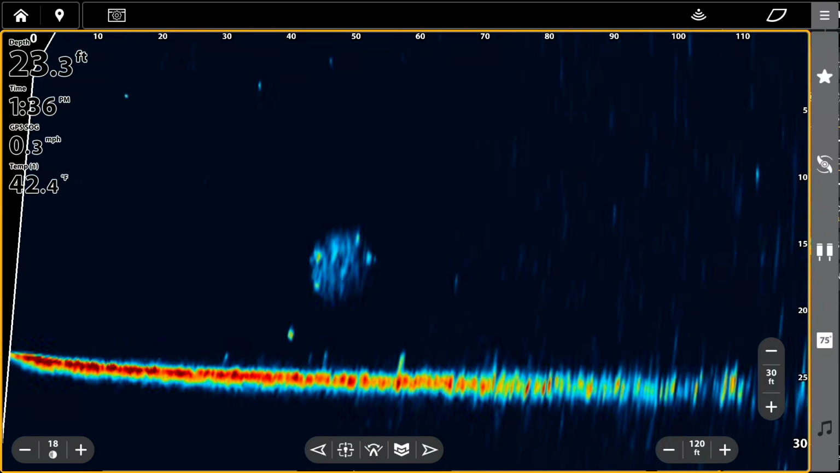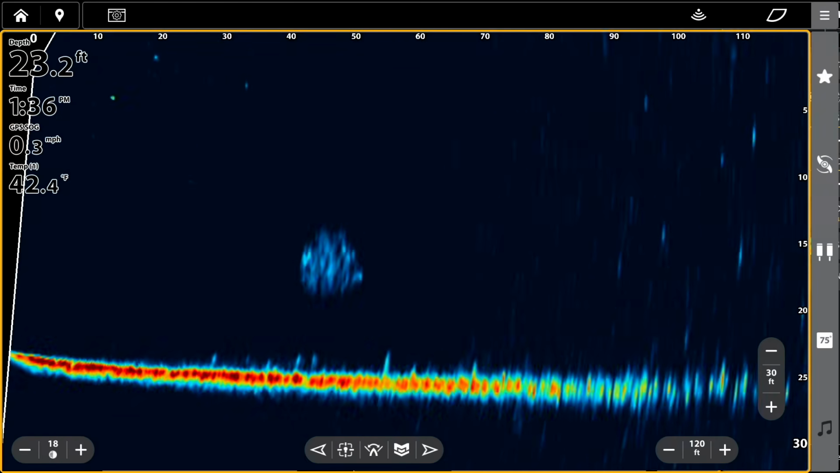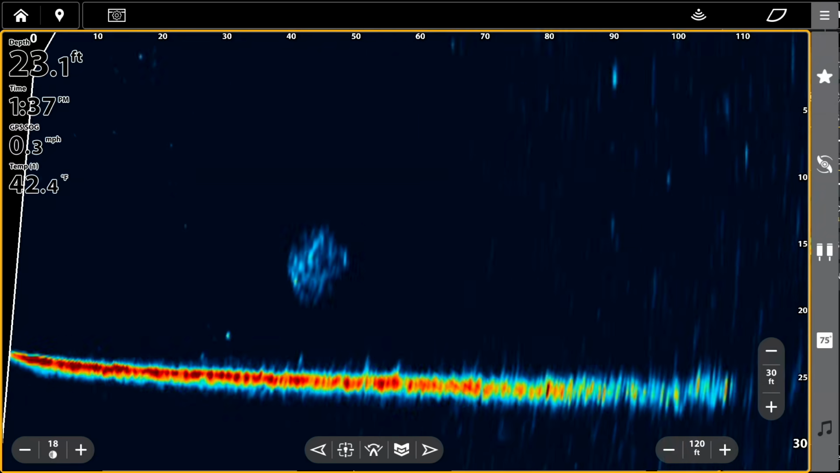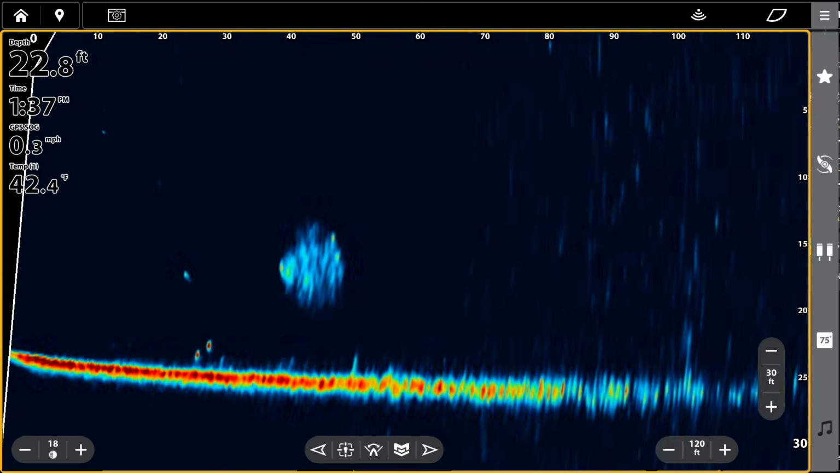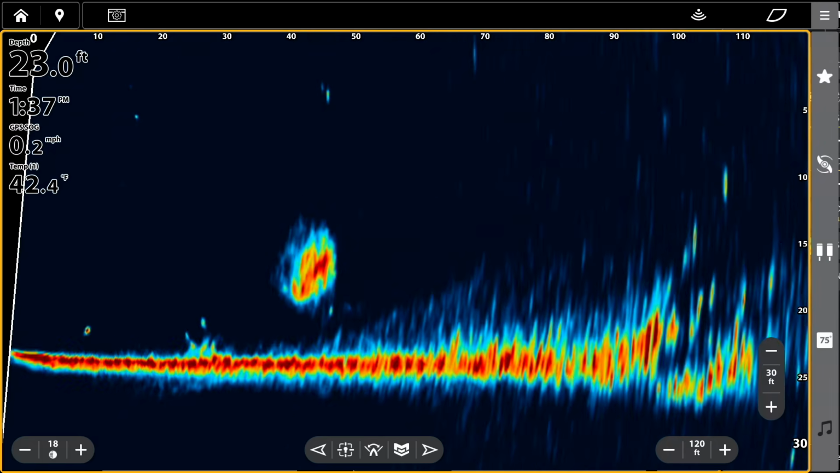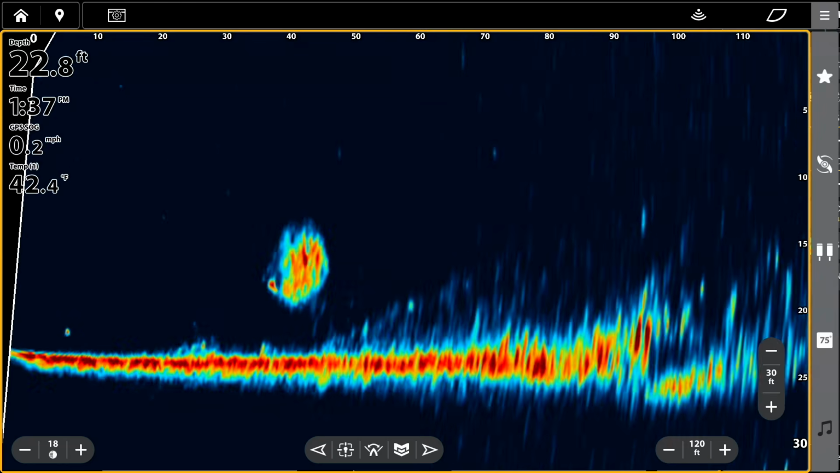I really like this Doppler view. It really makes fish and baits pop on the bottom. So if you are slow crawling a rig along the bottom, you can see it really, really well. And then you'll see the fish swim away. And then I really, really like that Alabama Amber for most of the fishing.